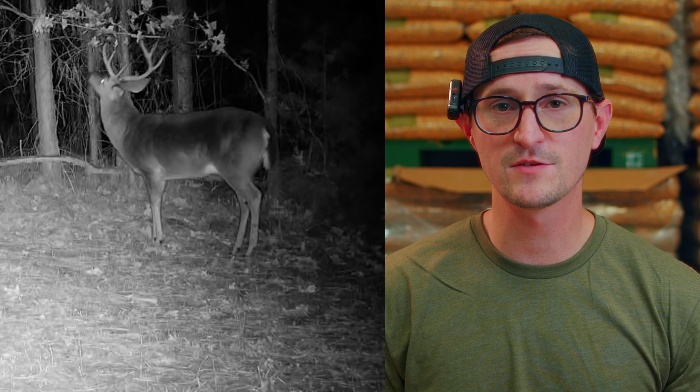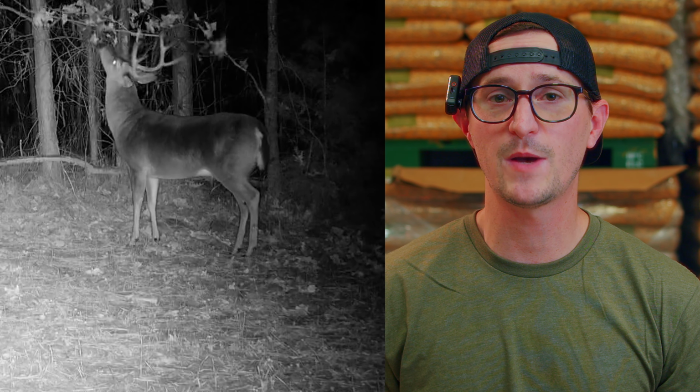Maybe a buck that lives in the north end of your property travels to the south during this window. For me, I see those excursions from one end of the property to the other end of my property, and there's no telling how far off the property they go. This is where I would encourage you to shift your cameras from feeders to scrapes. You're gonna get much better intel on the deer that you're actually chasing if you have it on scrapes, because he's gonna be actively working that during this portion of the calendar.